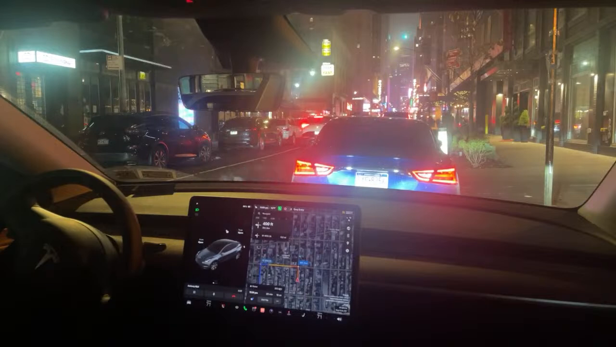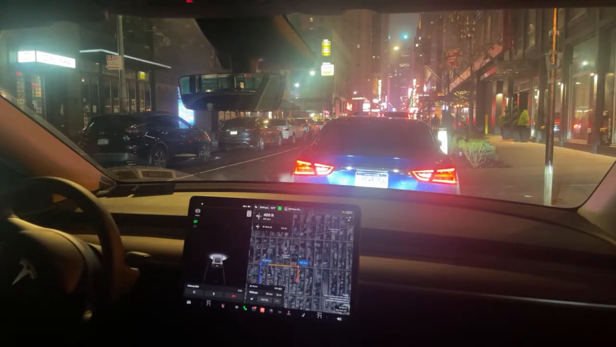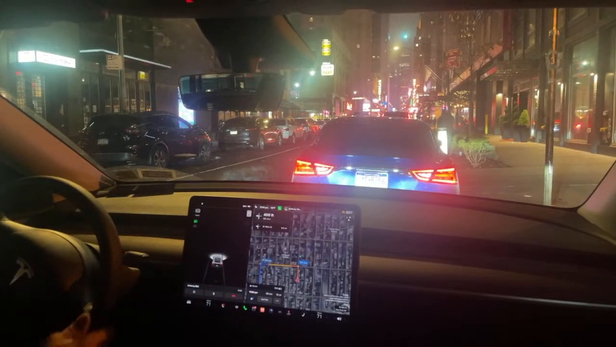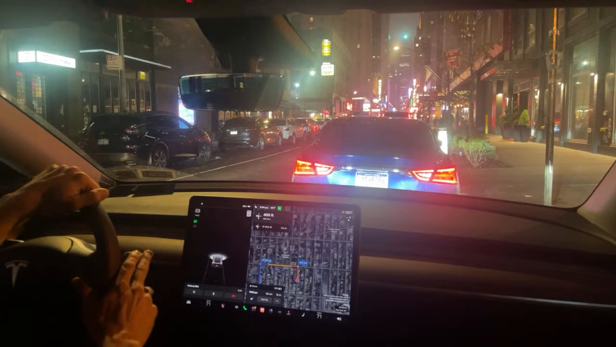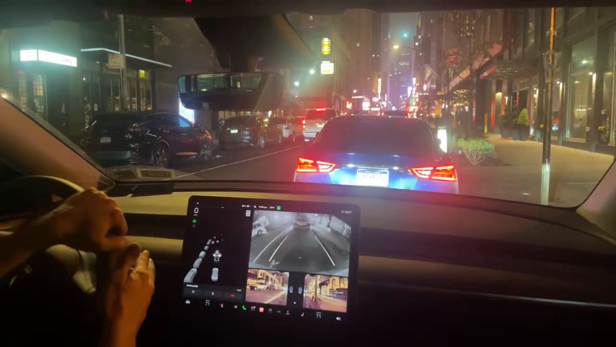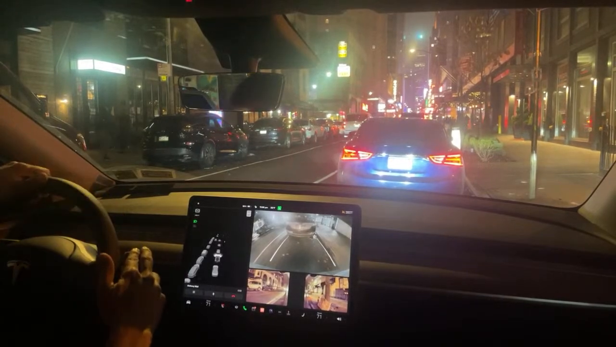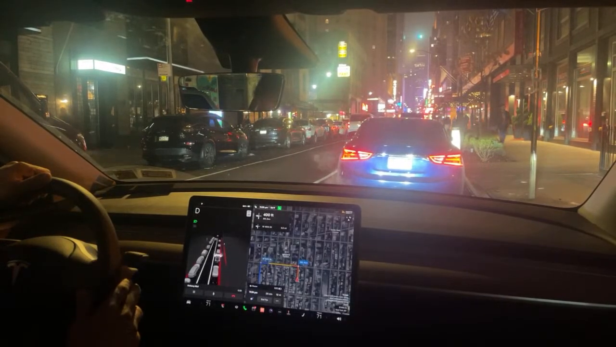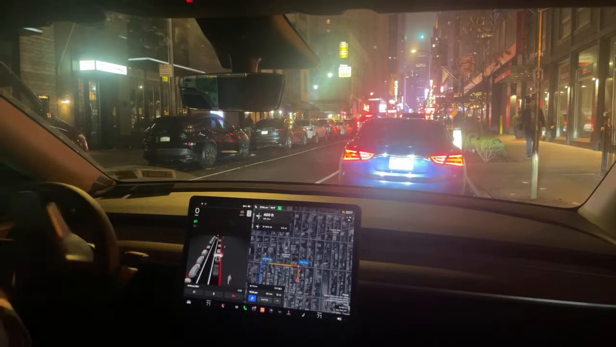Right now, I'm in my seat, easy entry. I touch the brake, and I put it in drive, and it goes to my position with my account. All right. I'm going to back up here before putting it into full self-driving. We have to click this button in order to go into full self-driving.